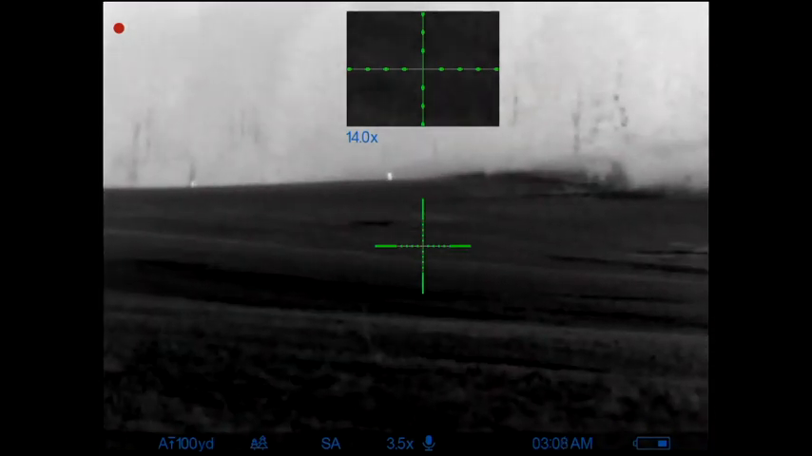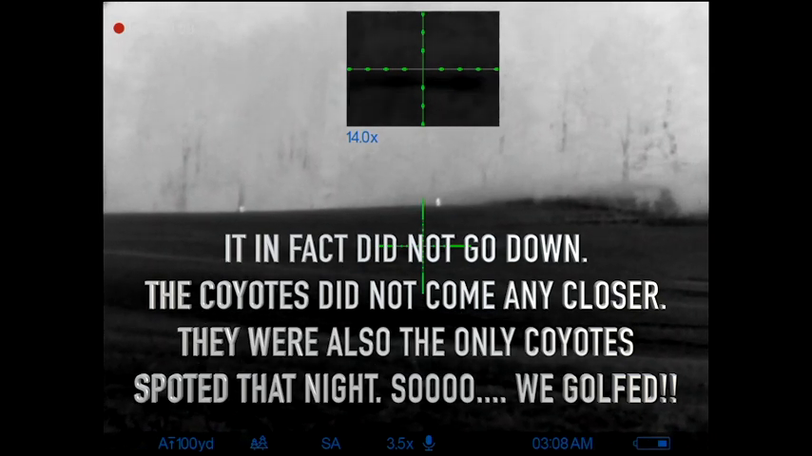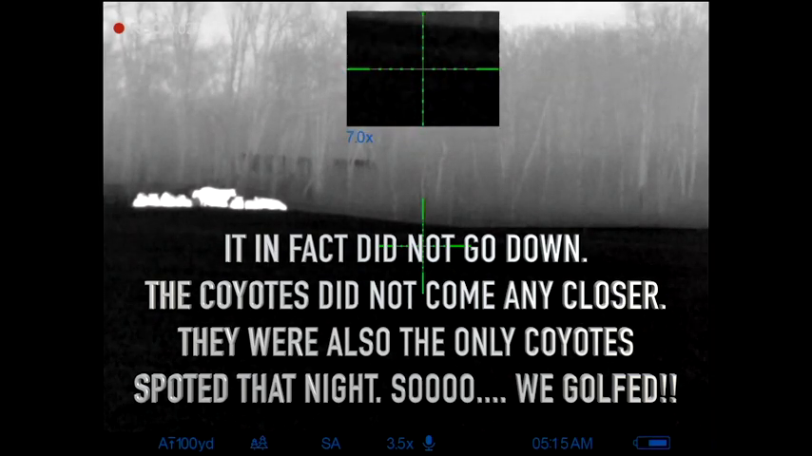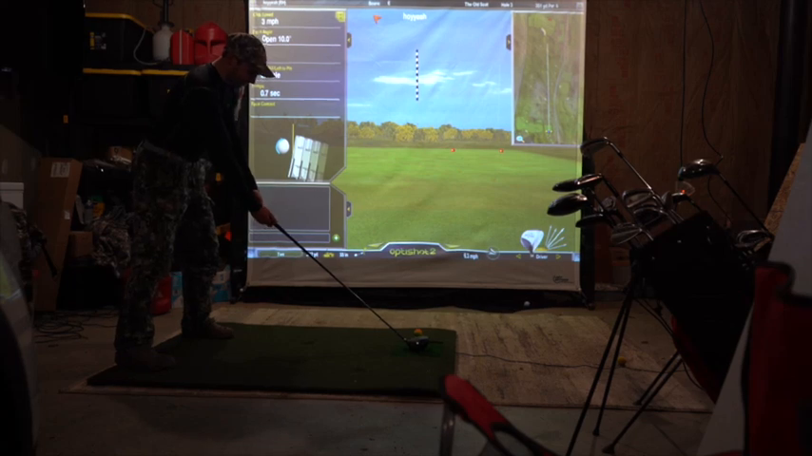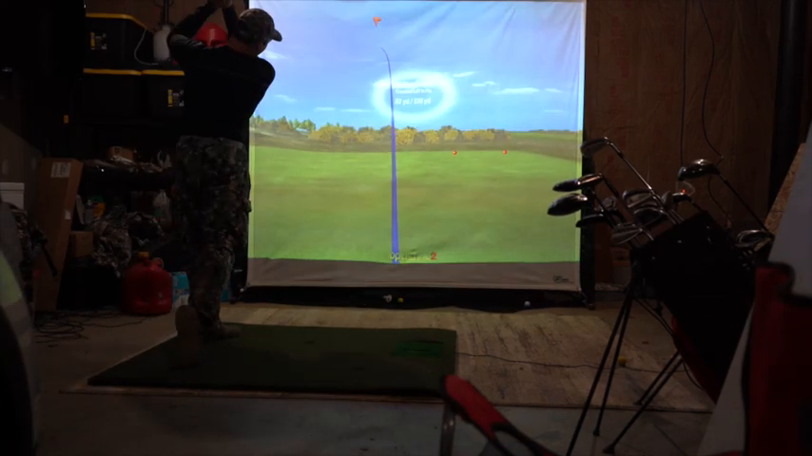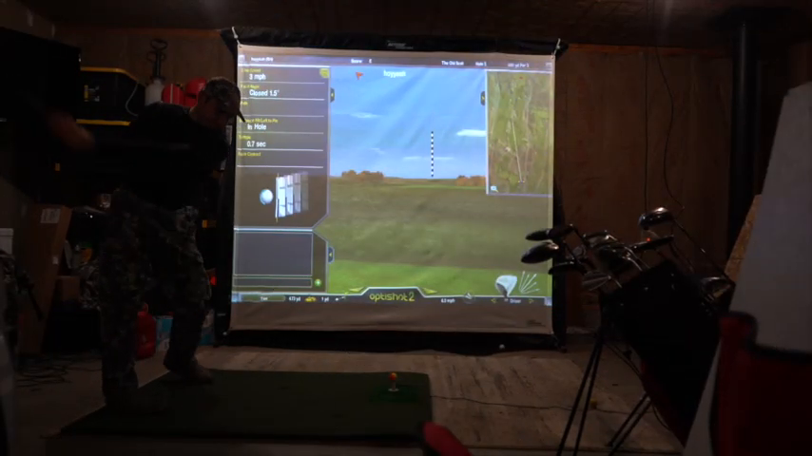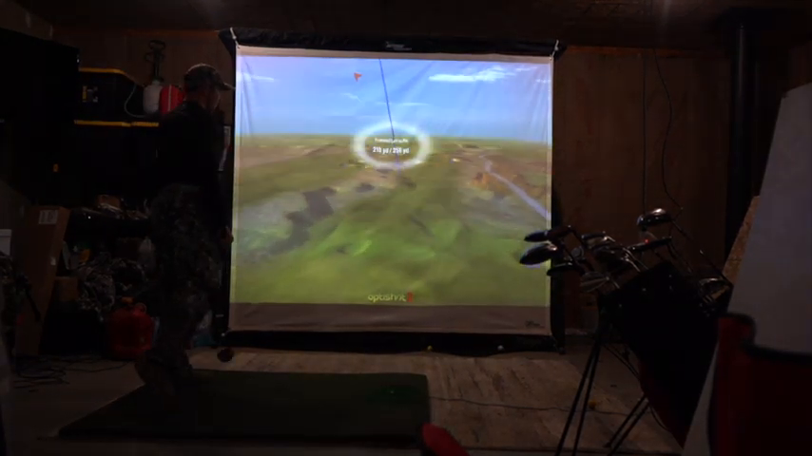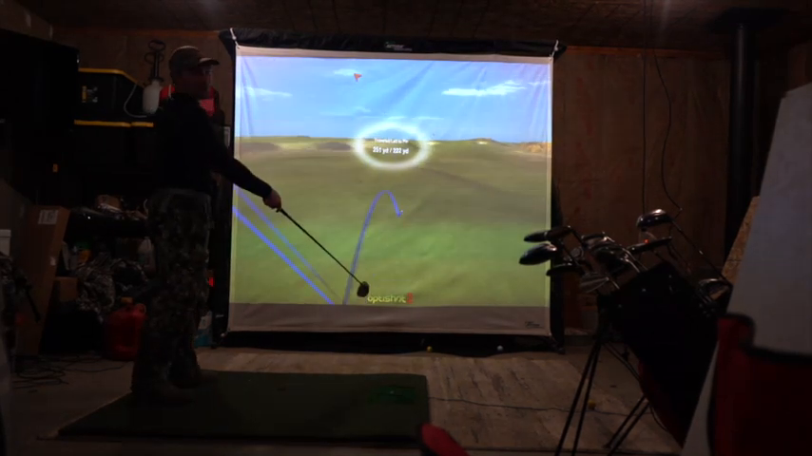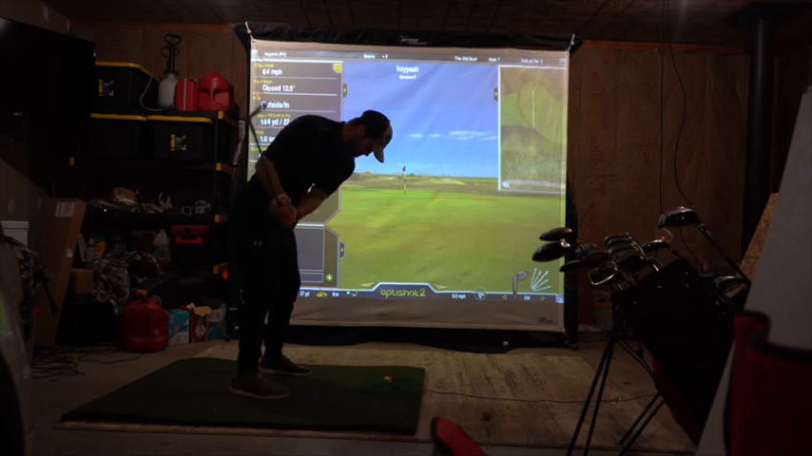It's about to go. Uh-oh. Delete that one. That'll play. This is the ball, but let's go down there. In the hole.